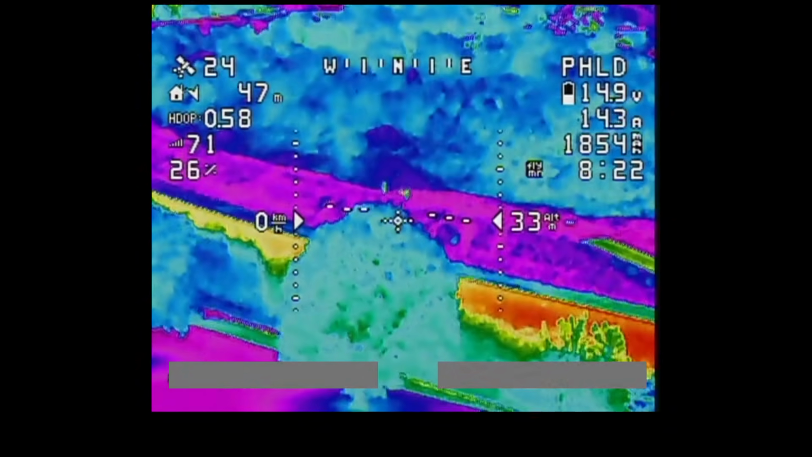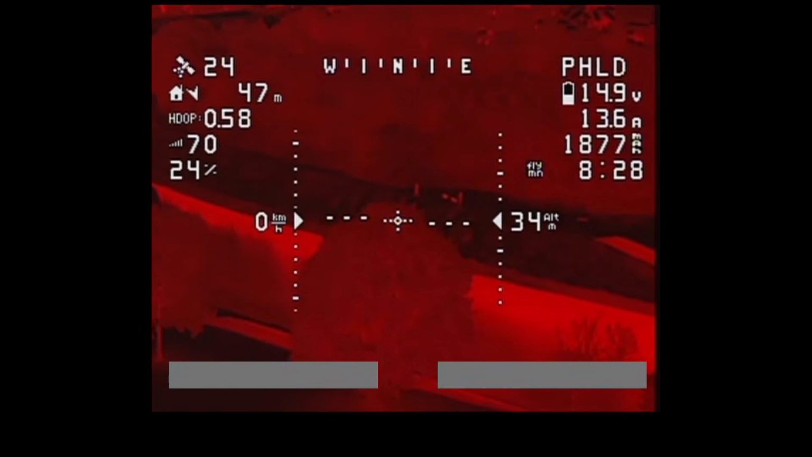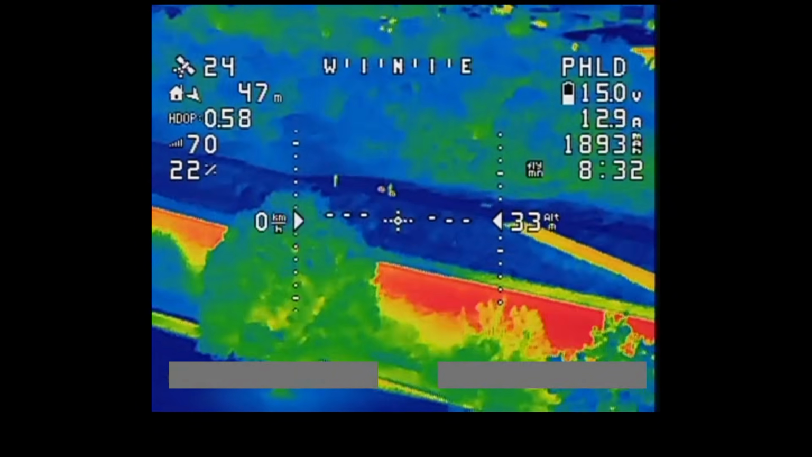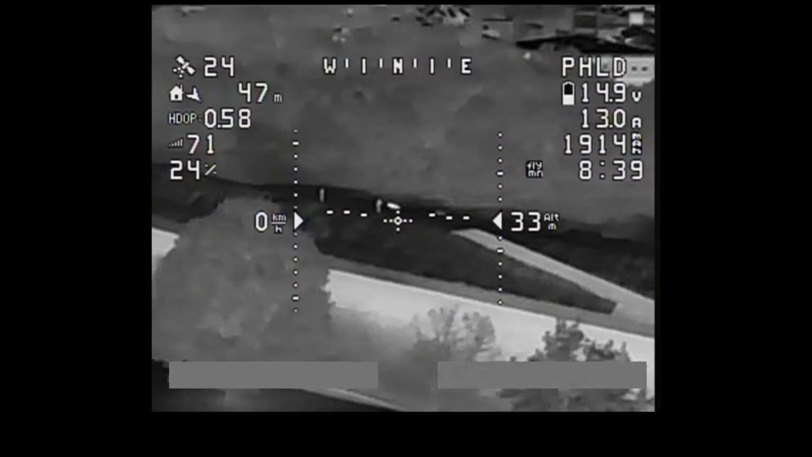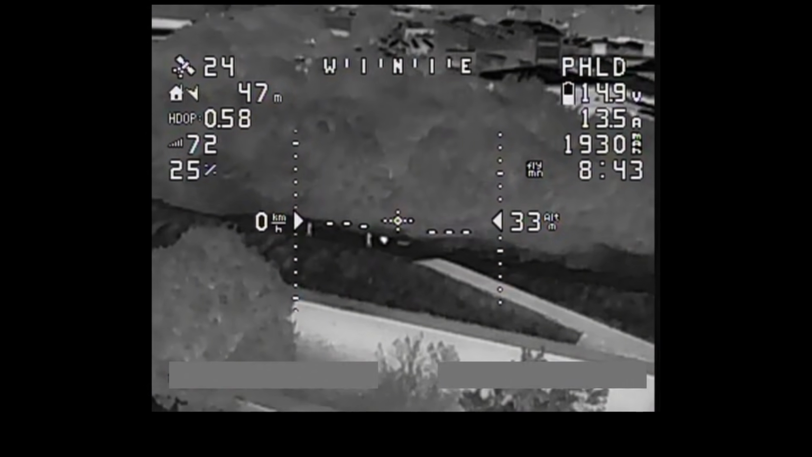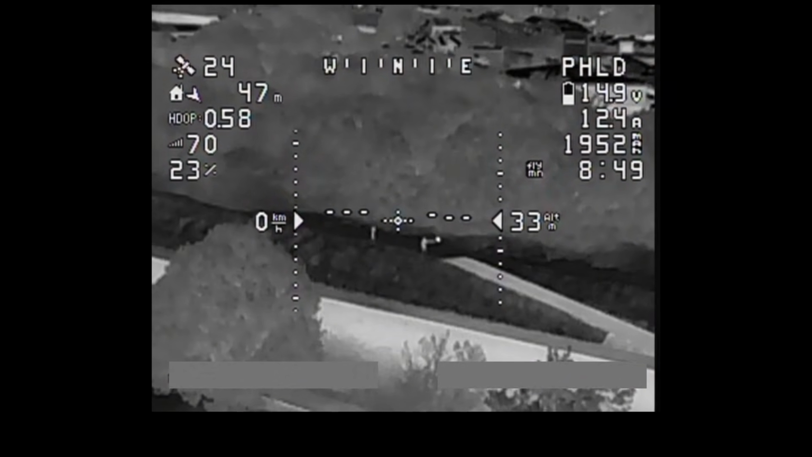Do you see what I mean about different color palettes show different things better? Those people definitely show up better in the green palette or the red palette than they do in others. That one works quite well, I suppose. That works amazing though, look at that. Yeah, the standard black and white mode, that's a very good mode for being able to pick out people at a distance. And yeah, like I said, you can't see anything on the infra there.